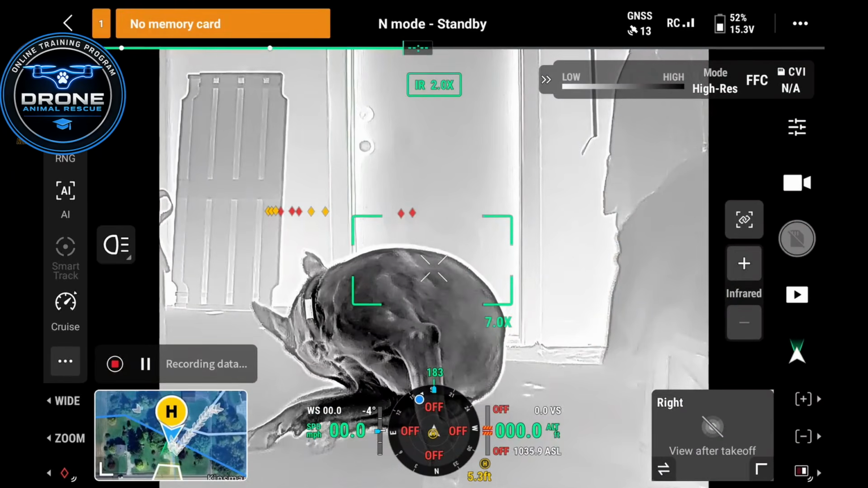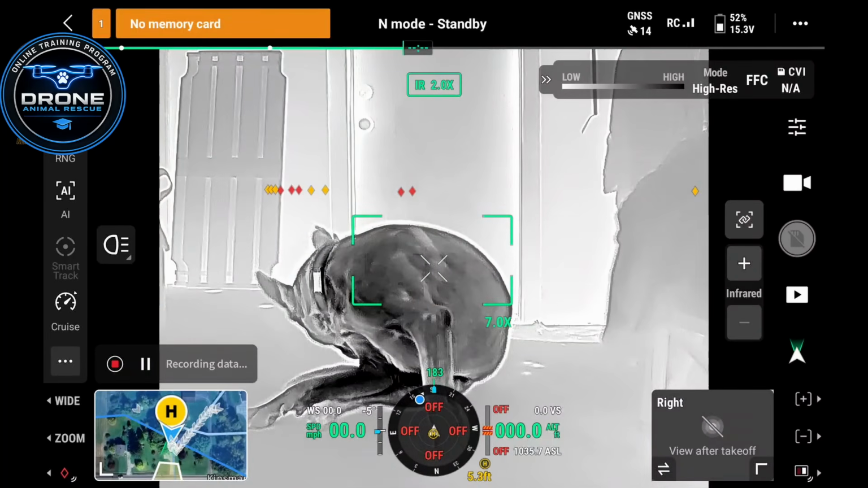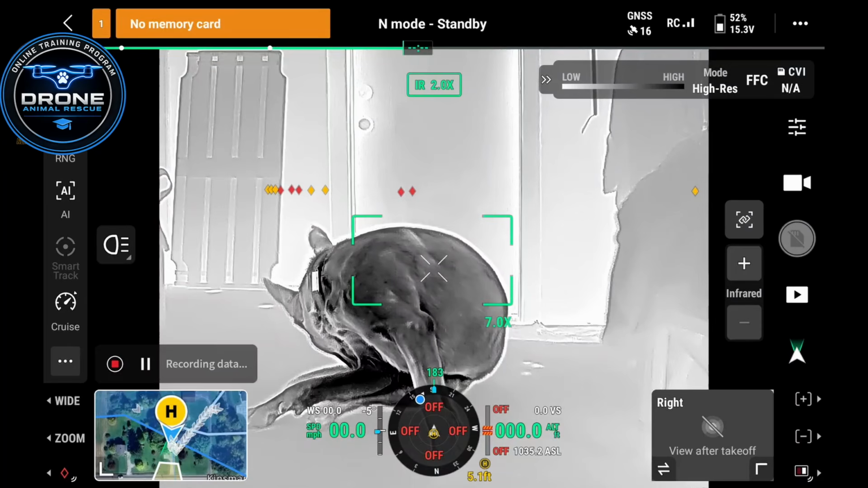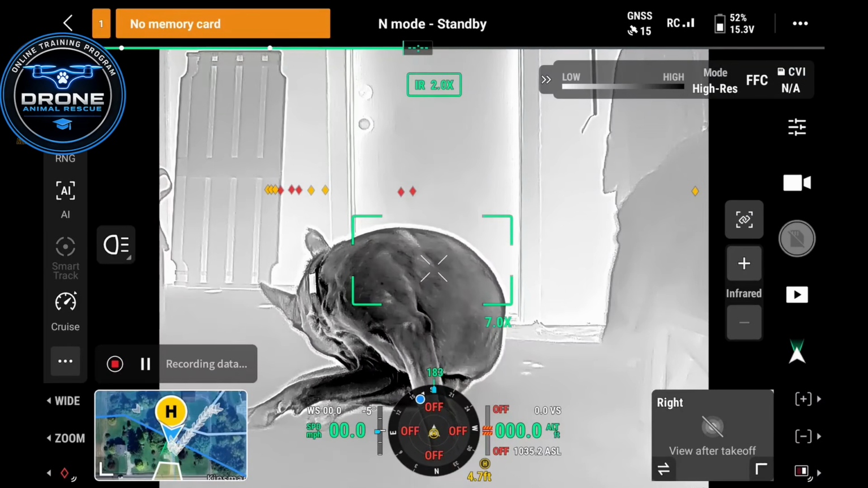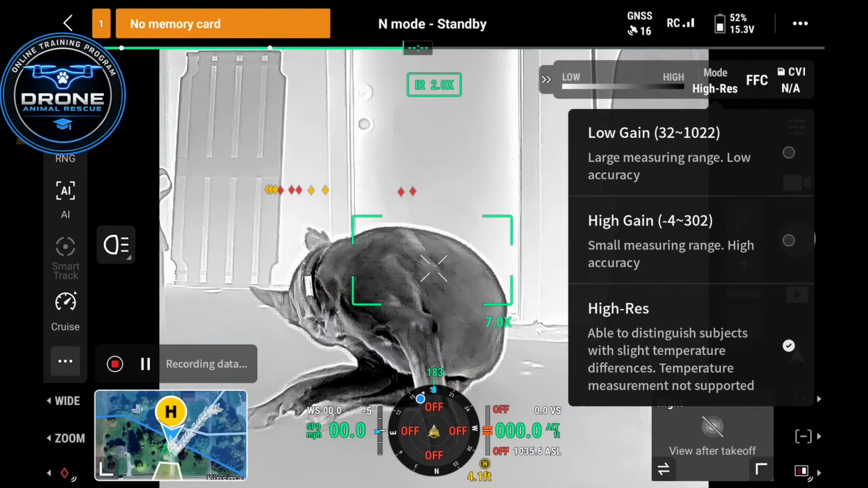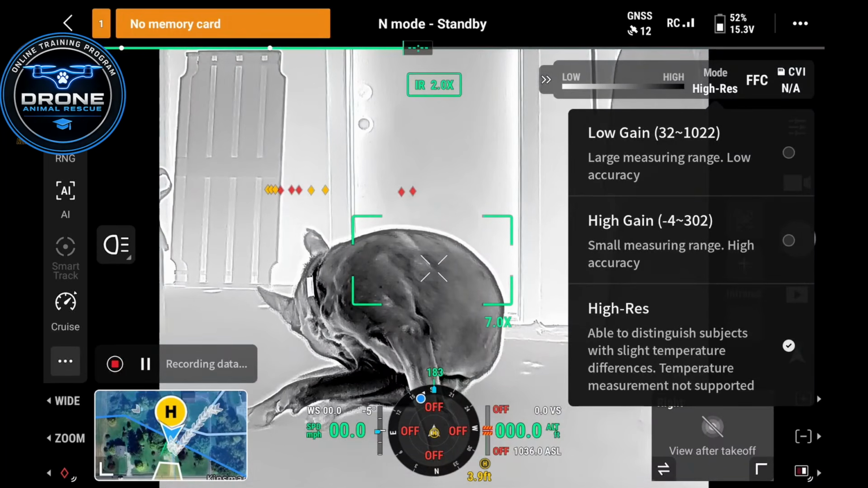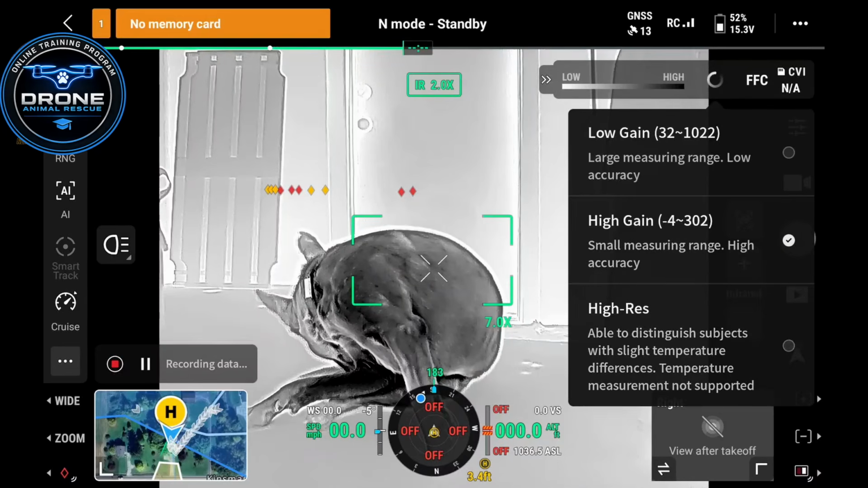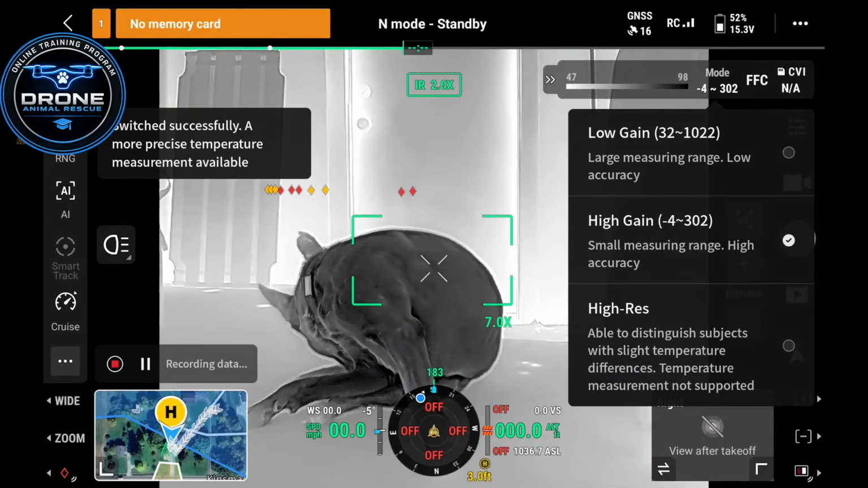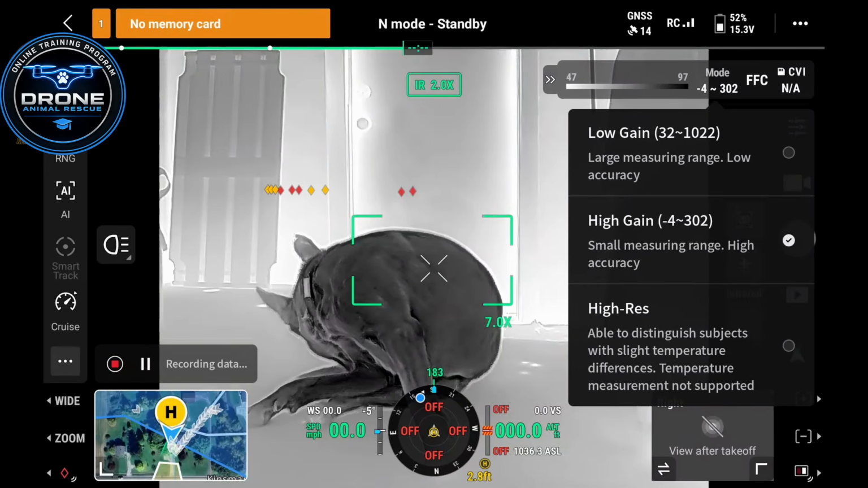So anyway, when it comes to your thermal camera, a few different settings that you are going to want to change. One is going to be your mode. So you're going to select here, and just take note of how Greta looks right now in high res, but you want it to be on high gain. So go ahead and select here, put it on high gain, and now as you can see, she's a lot less spotty. She's more like a solid black.